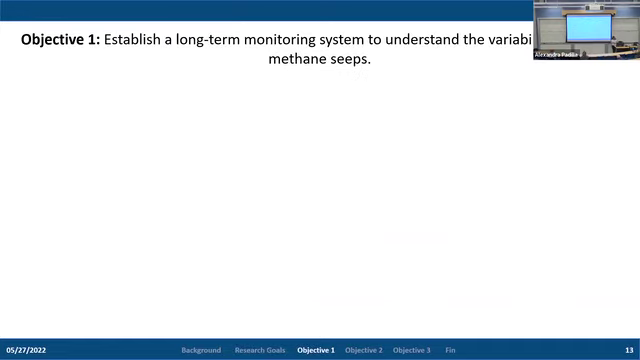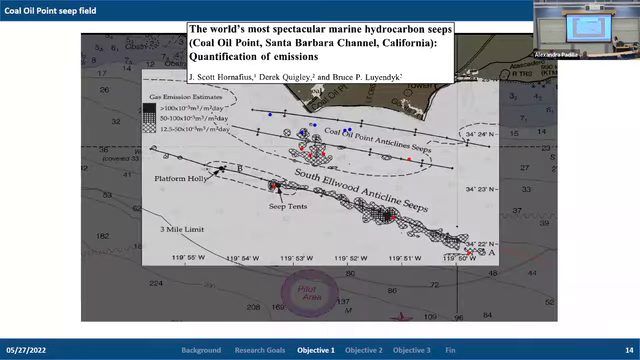Objective 1 is, again, focused on establishing a long-term monitoring system to understand the variability of natural methane seeps. And to do this, we're going to go all the way to the West Coast, to Santa Barbara, to a fairly well-known seep site known as the Coal Oil Point Seep Field. This seep site is known to be one of the most prolific natural hydrocarbon seep sites in the world. And there's a reason for this.